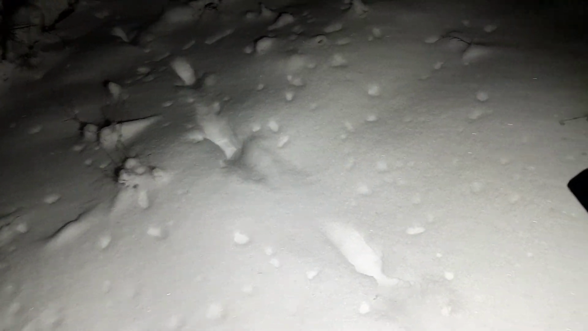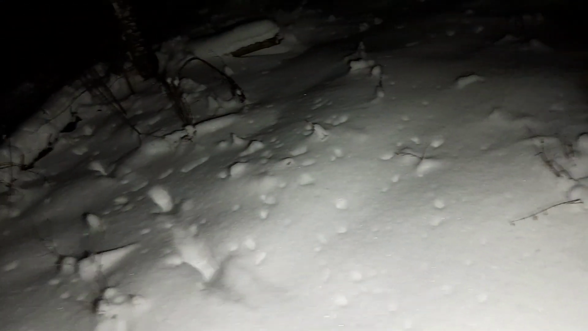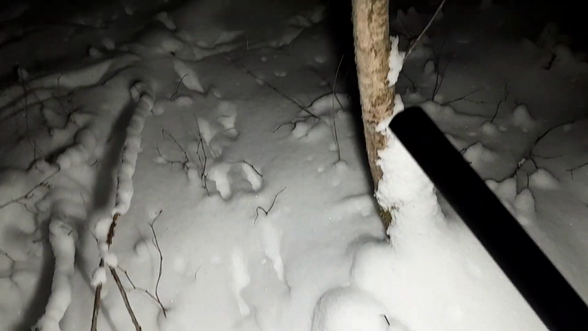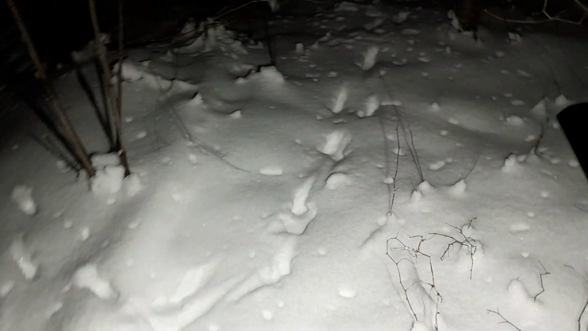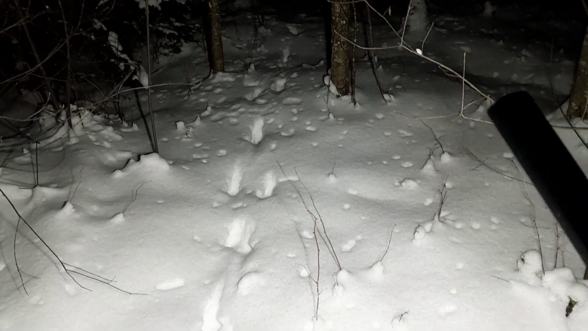And they moved on. This one's a deer. And looks like this is deer only. So a small deer we have. There are 4 paths, so they may have went back and forth, or this is a path for several deers.